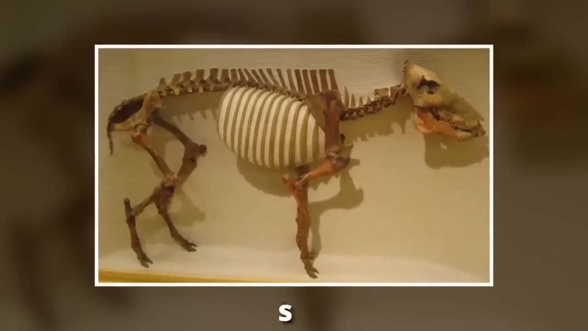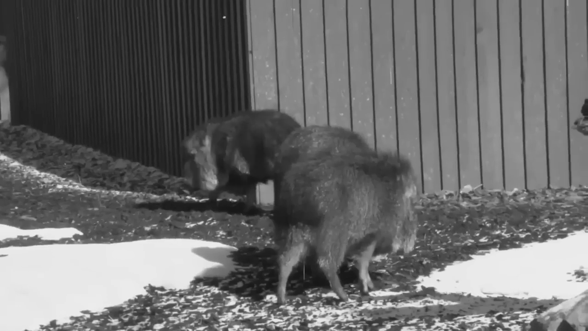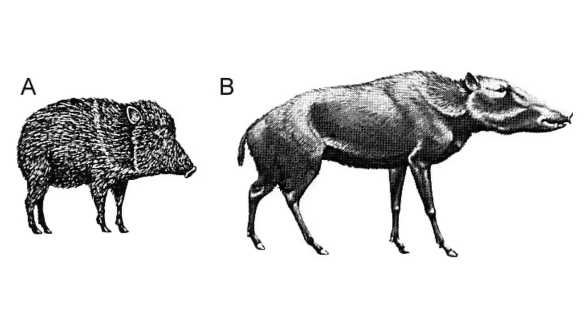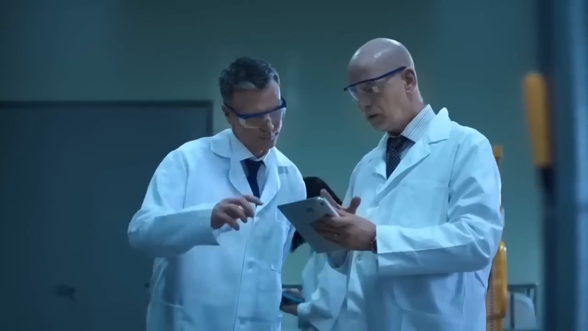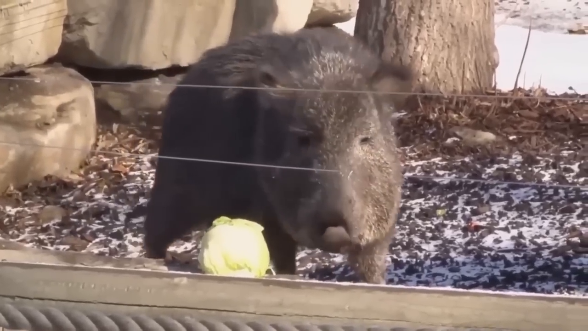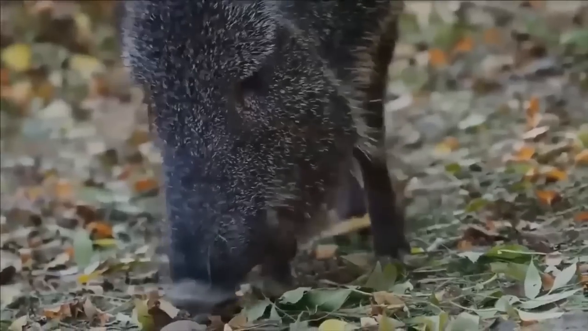Originally characterized by fossils found in the 1930s and dating back millions of years, the peccary is a huge, hog-like animal. This is unusual, since scientists had an image of the animal in their minds when they discovered that it was still alive and thriving, living in the Chaco region of Argentina.